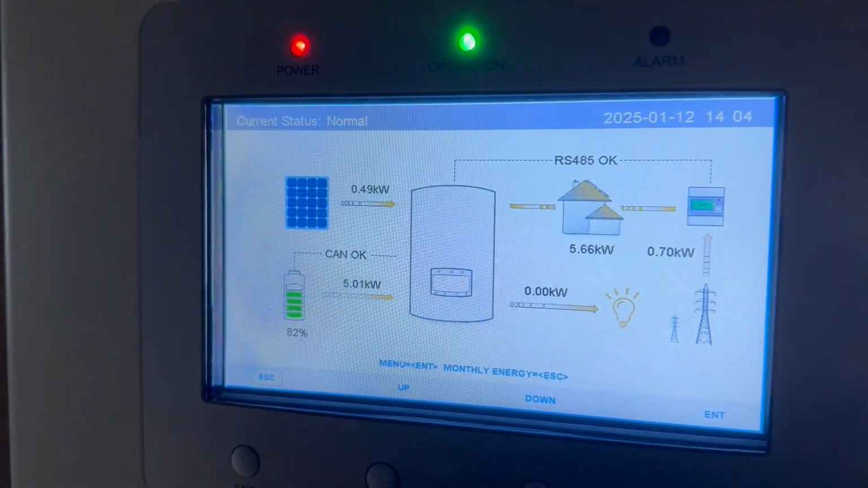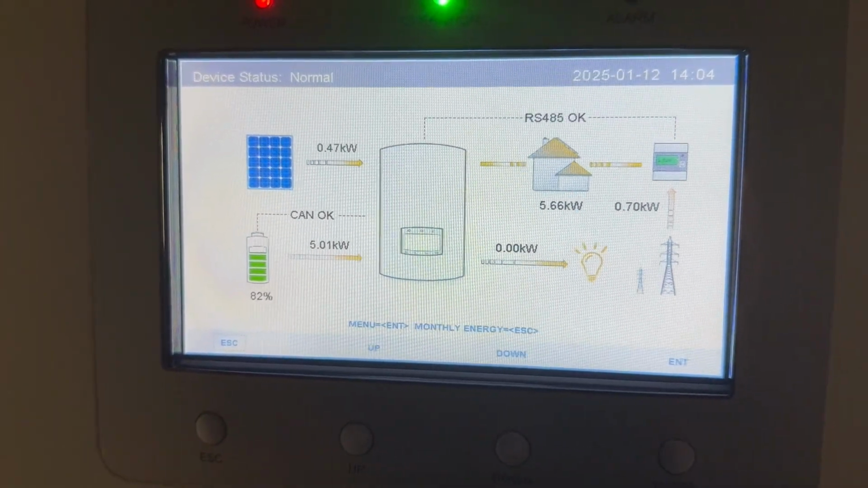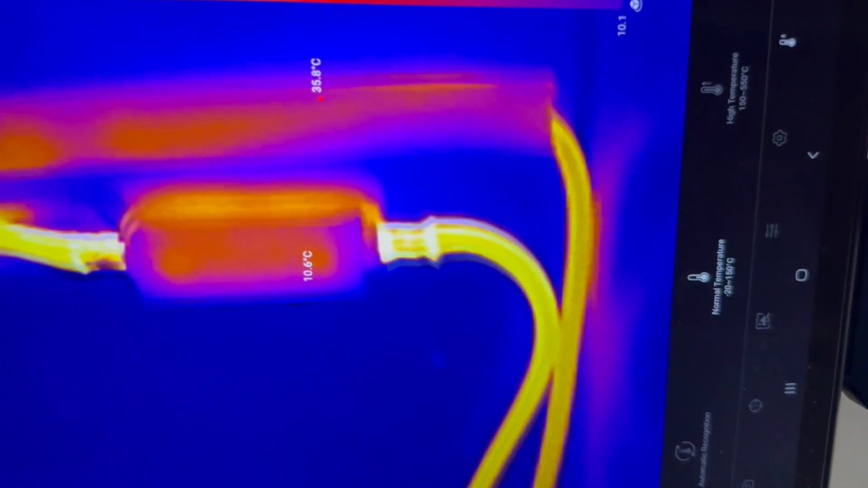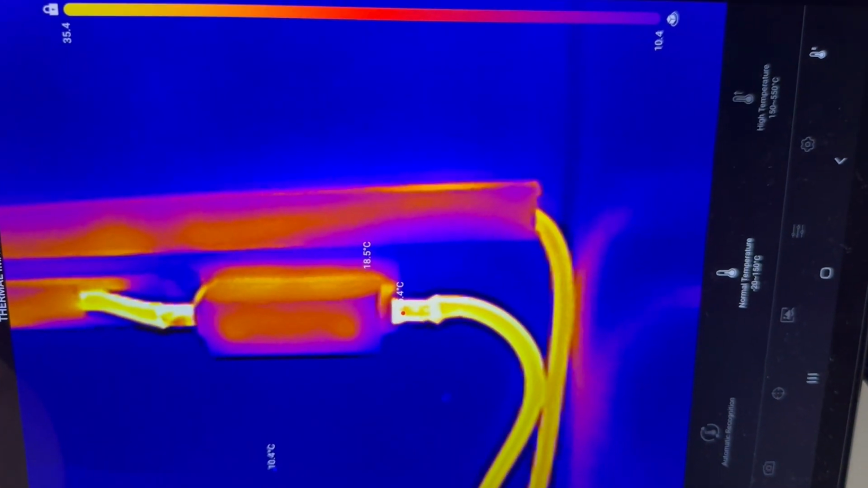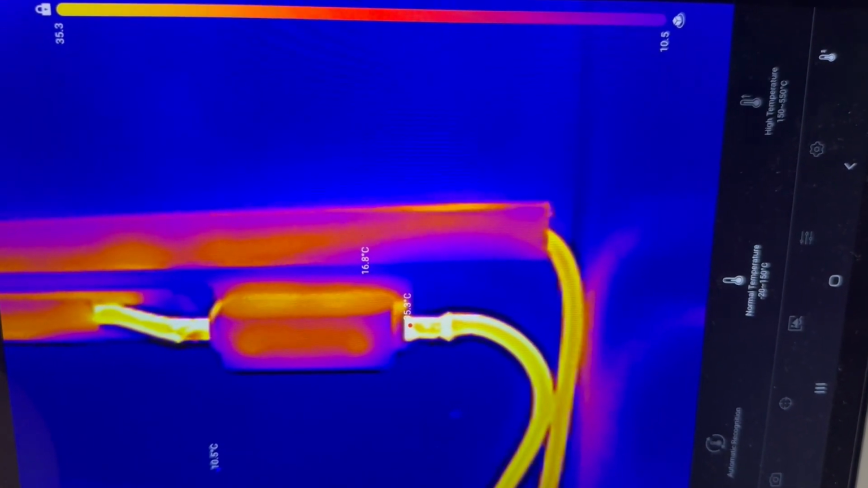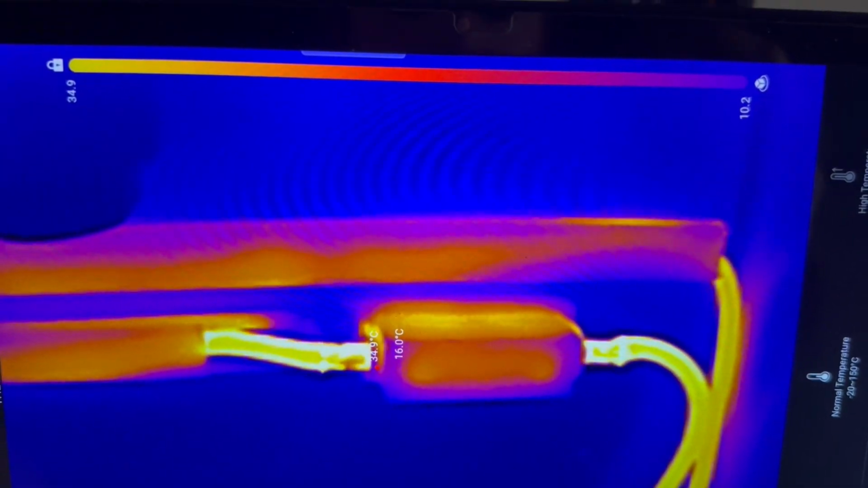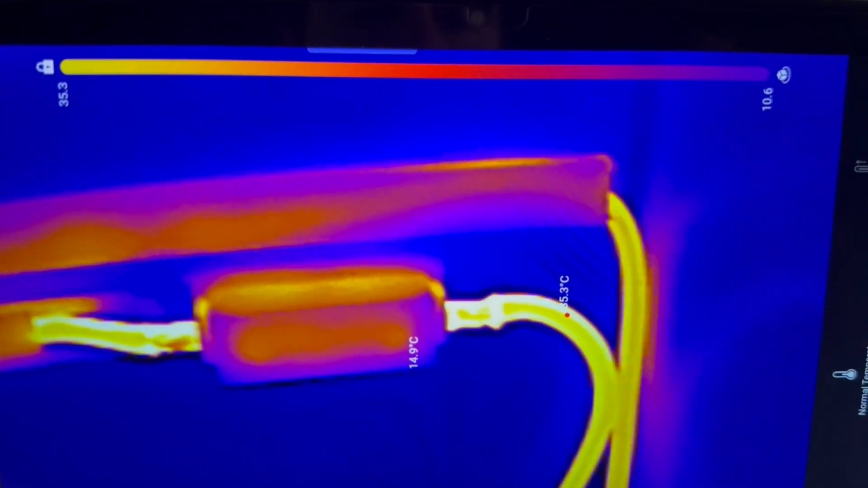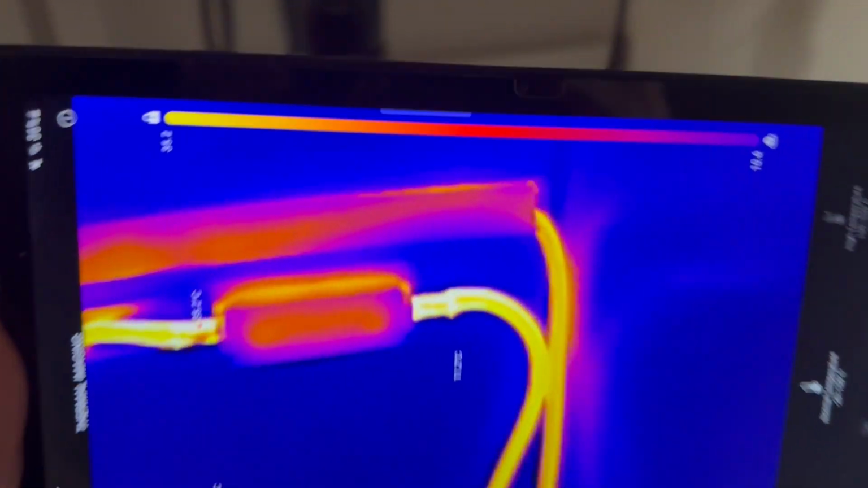And we're drawing basically the max from the batteries. The inverter won't allow any more than that. It gets up to like 5.2, and it's been at that, as I say, for a good 15 minutes, and that's looking pretty good there. 35 degrees. So I suppose well below dangerous levels. I'm going to keep an eye on this for a while. If it gets any higher than that, I'll let you know in the comments, but that's where we are so far.